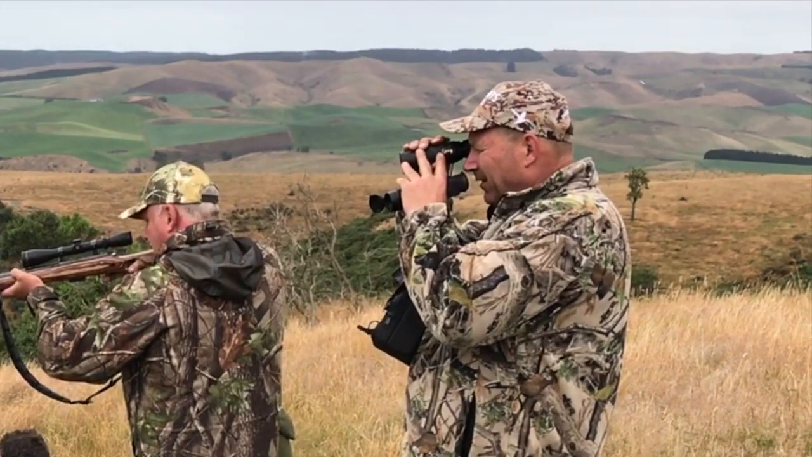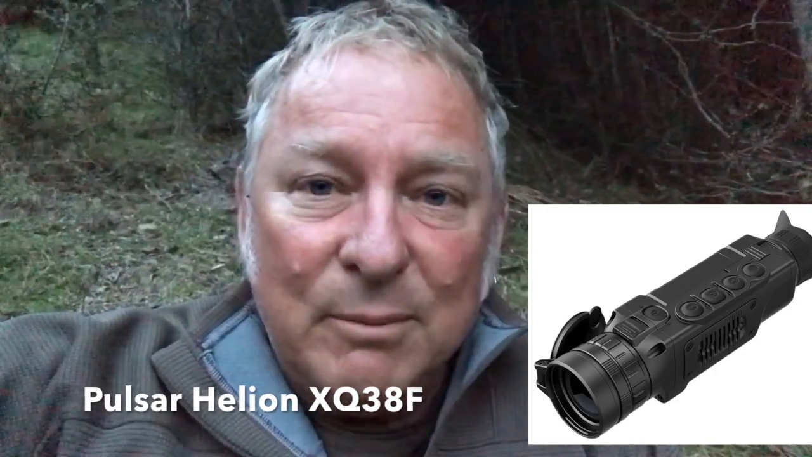Now to make life a little bit easier and also to give me the opportunity to try out a bit of new kit, I have the new Pulsar Thermal Imager with me. Now Pulsar, you may have remembered that I put it through its paces on the Wallaby shoot. Well, Pulsar have upped the ante. They brought out a new model, and this one has actually got me quite excited because it's a big improvement on the last one. Slimline, much lighter, compact, so it's easy to carry. Stay tuned because you're about to see some action that I think will have you really quite impressed.